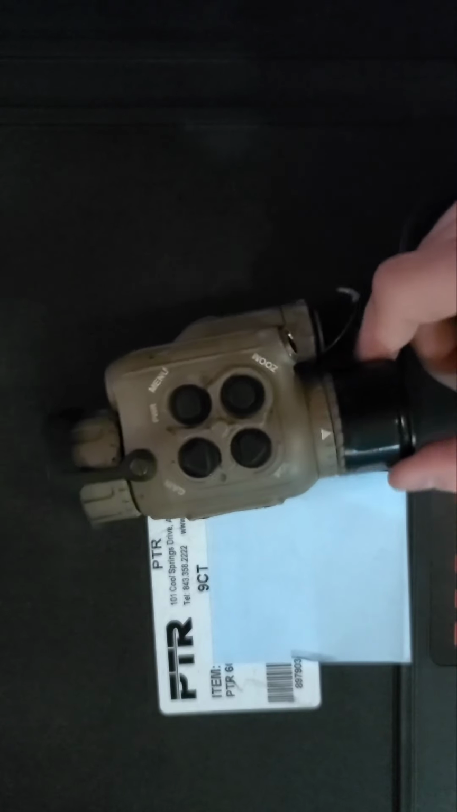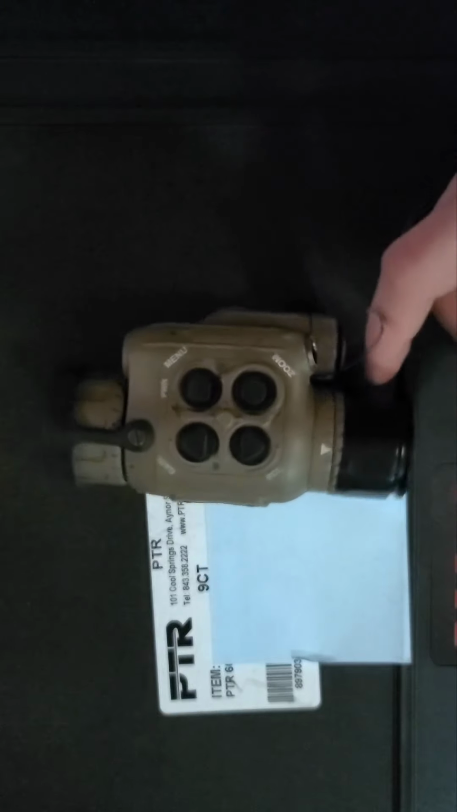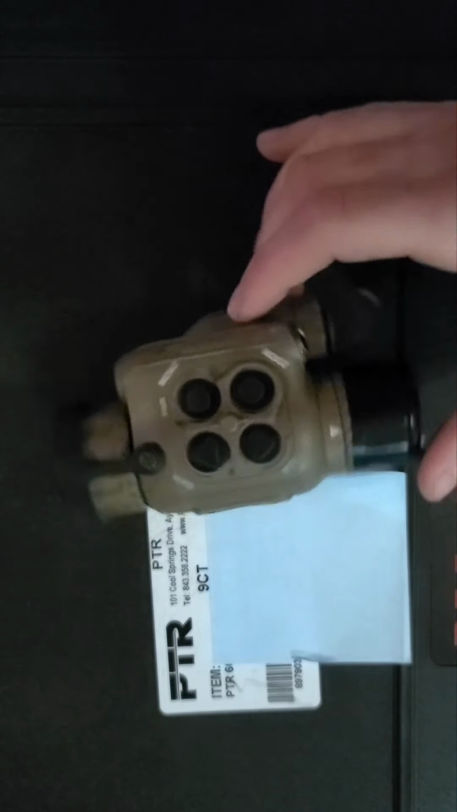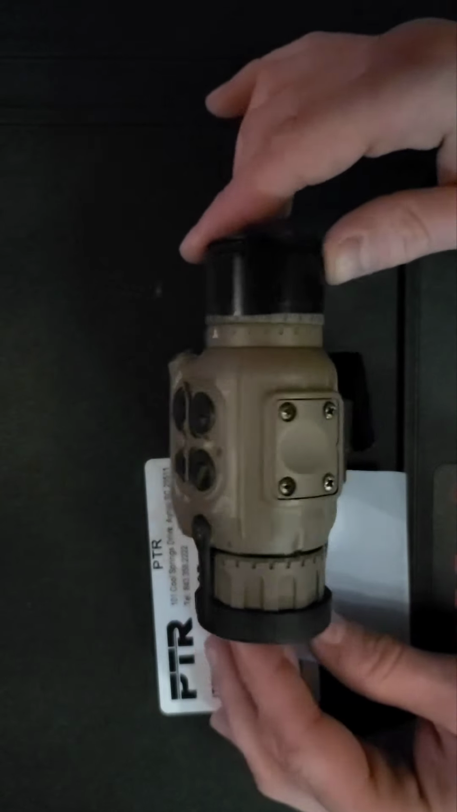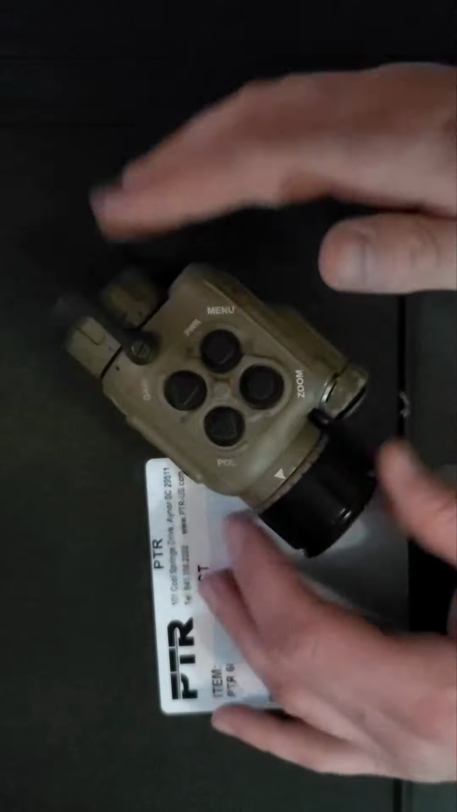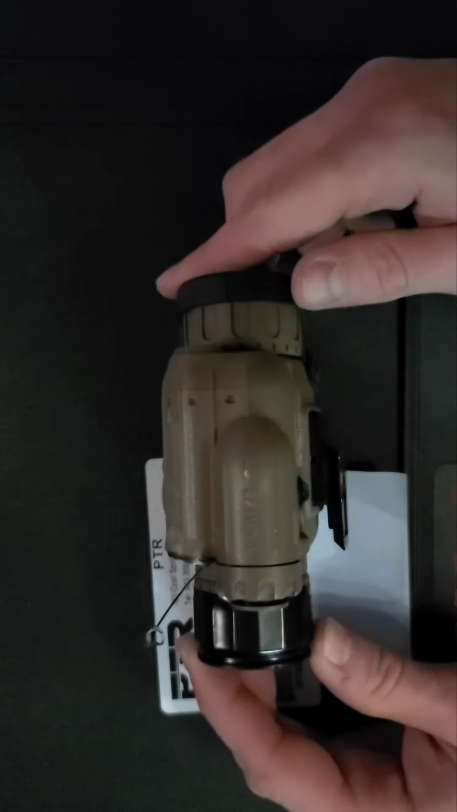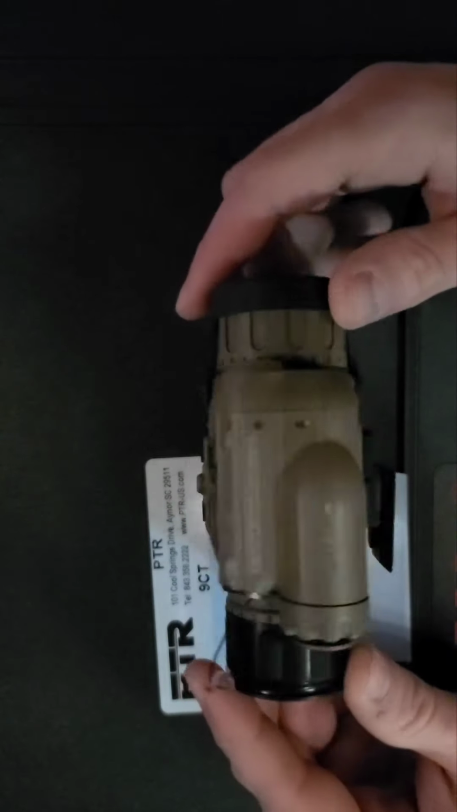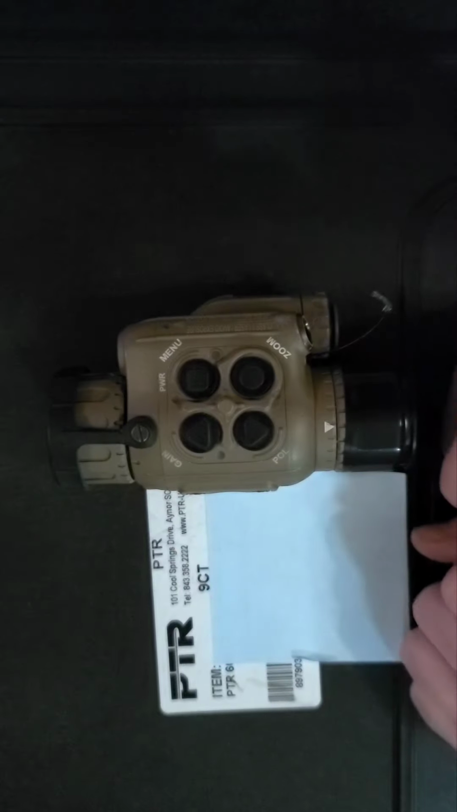It does have reticle stadia, your electronically generated reticle stadia, so you can use this as a dedicated unit. Or, probably the most sought after, this is a true clip-on monocular. It is factory collimated, but if your point of impact, point of aim shift is different whenever you're using this in tandem with a rifle as a clip-on, then you can change this, and it has 3 different save settings here.